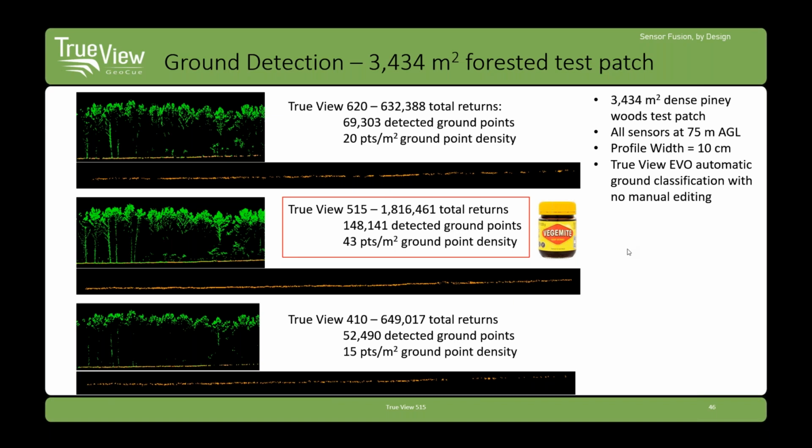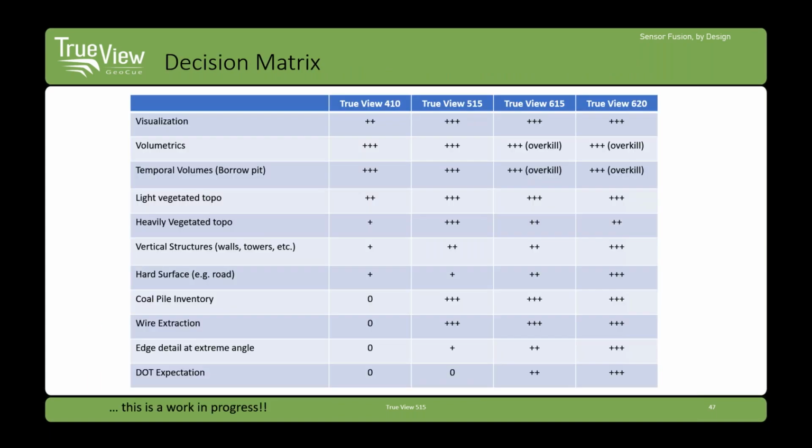But look at the TrueView 515 here in the middle, where we've got 43 points per square meter in ground density. And check out how nice this profile is. Nice continuous stretch of ground here. And this is where our little joke and tipping our hat to our Australian partners comes in with Vegemite. So this is the mighty vegetation sensor, we think.